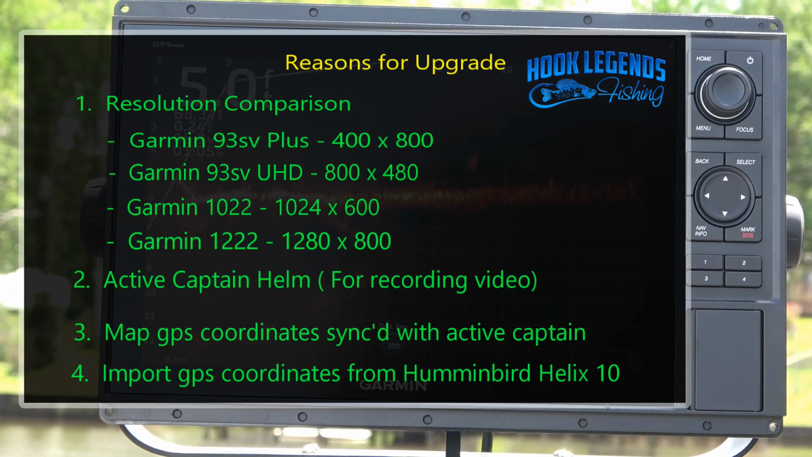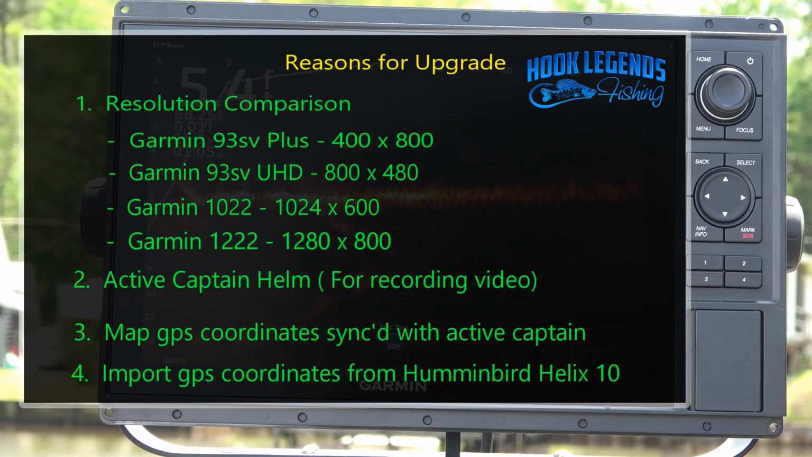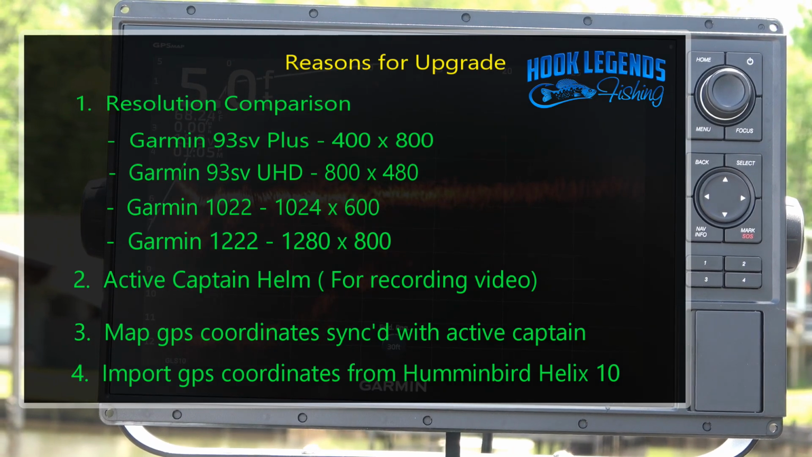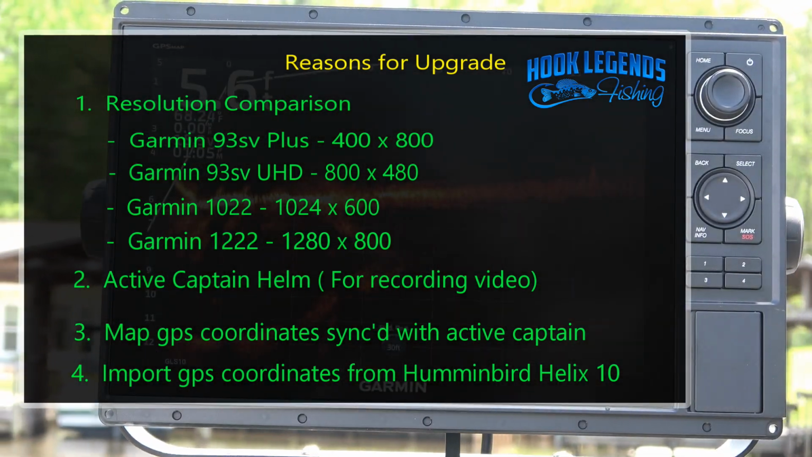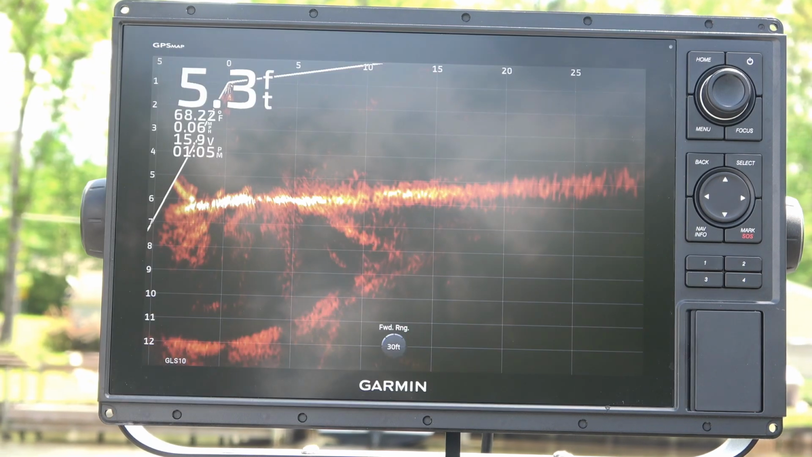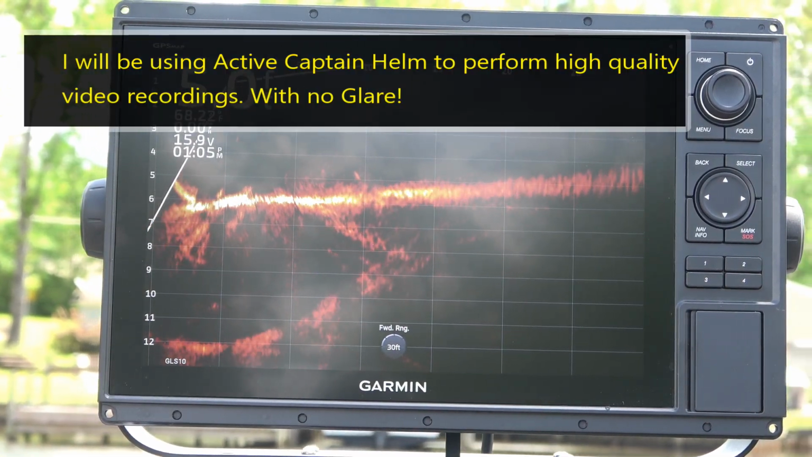So the reasons I wanted this unit was I wanted the higher resolution. I wanted something that was going to be compatible with the LVS 34 when it came out. And probably the number one reason I wanted it is for recording. Now here I wanted you to see the screen and everything, so I'm just pointing my camera at it. When I get out and I start doing my live fishing videos, I'll actually be using Active Captain.